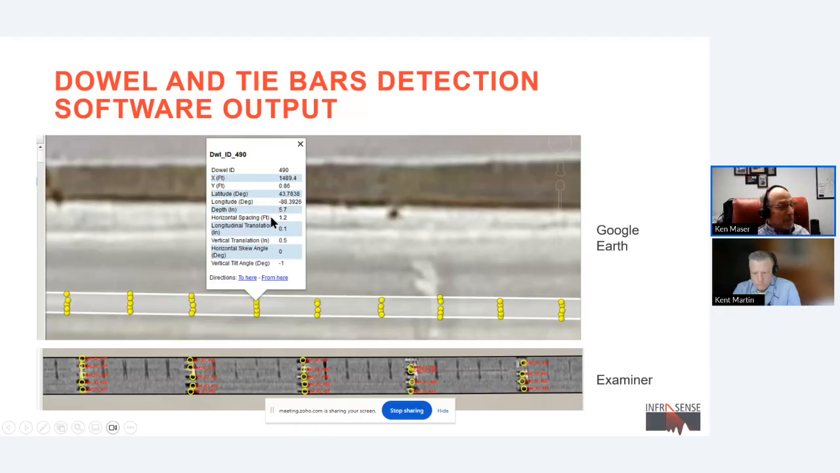It has a lateral spacing. It has a longitudinal translation, vertical depth, as well as angles in the horizontal and vertical direction. And below, these locations have been mapped in a depth slice view, like I showed you in the previous slide. So you can actually see where the detected dowels line up with the imaged dowels. They line up pretty well.